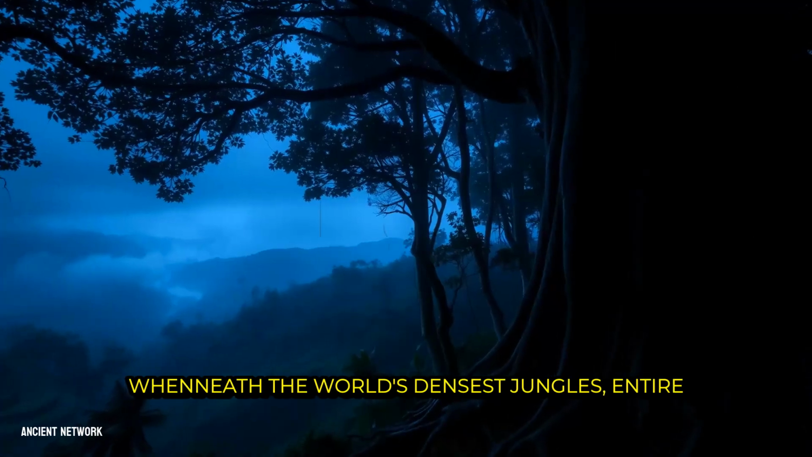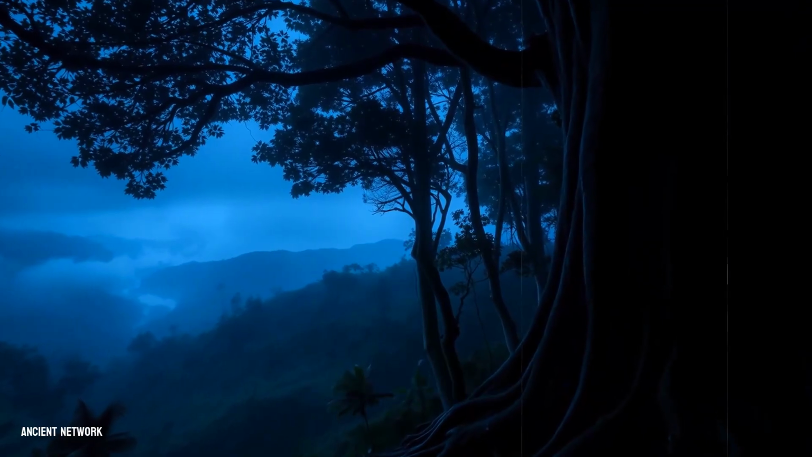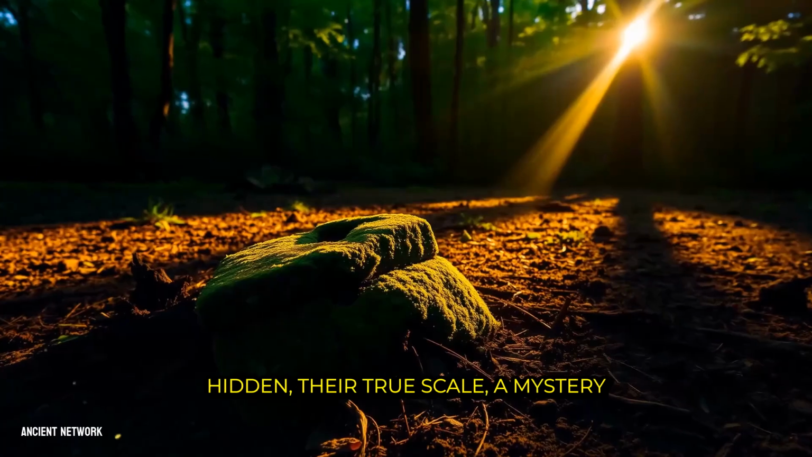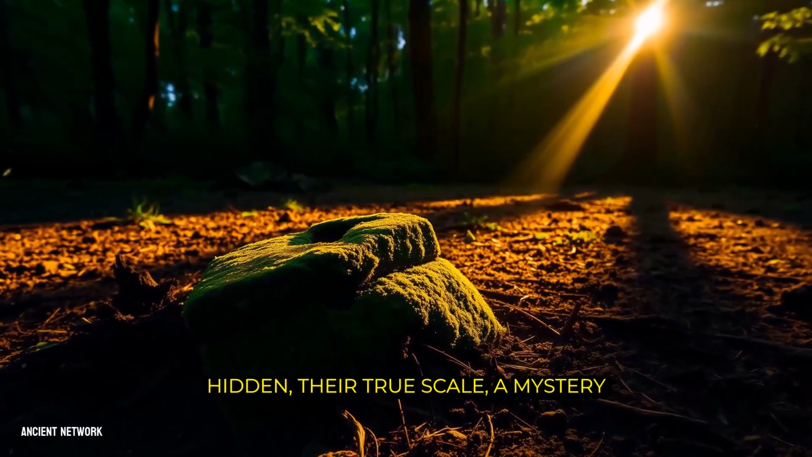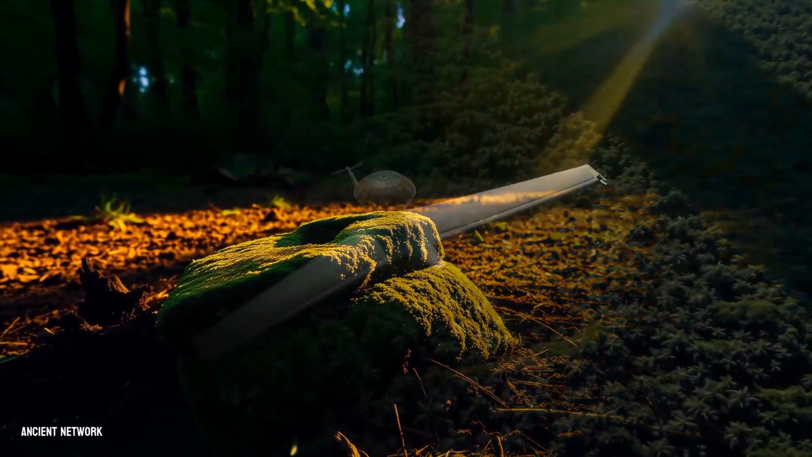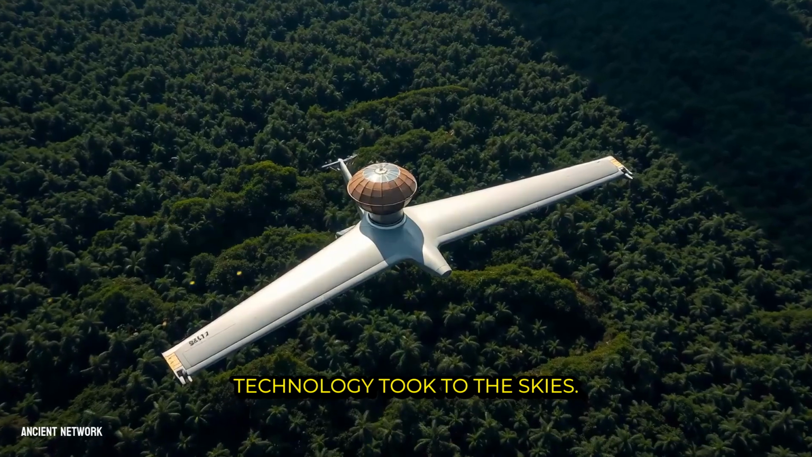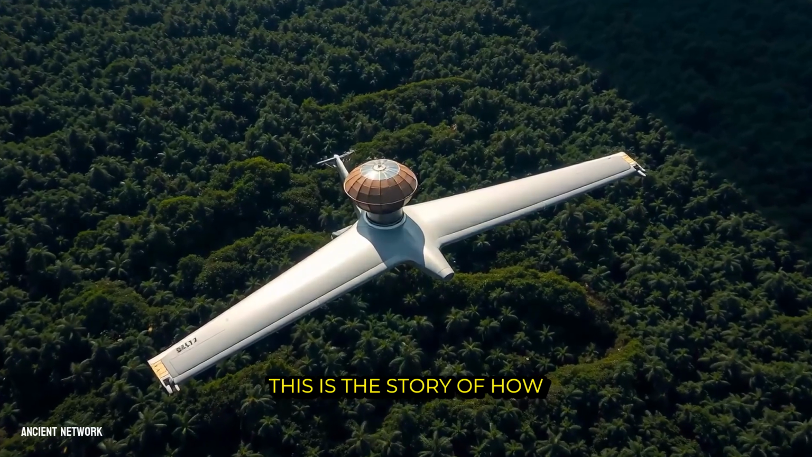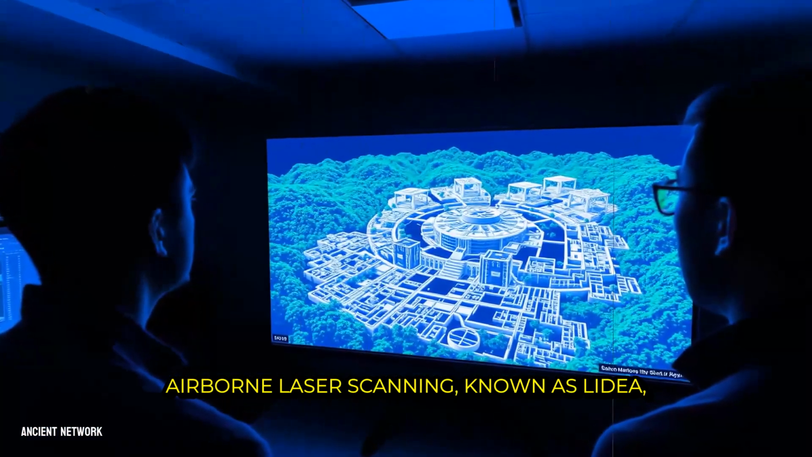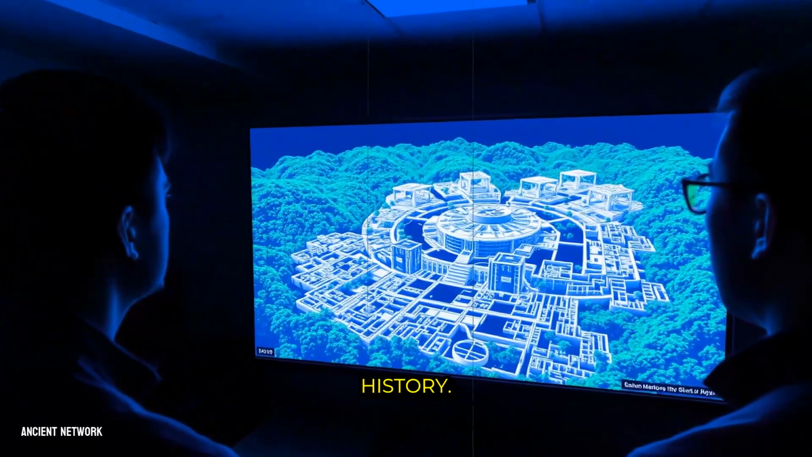Beneath the world's densest jungles, entire cities sleep unseen. For centuries, these lost civilizations remained hidden, their true scale a mystery locked in earth and foliage. That all changed when a revolutionary technology took to the skies. This is the story of how airborne laser scanning, known as LiDAR, is redrawing the map of human history.